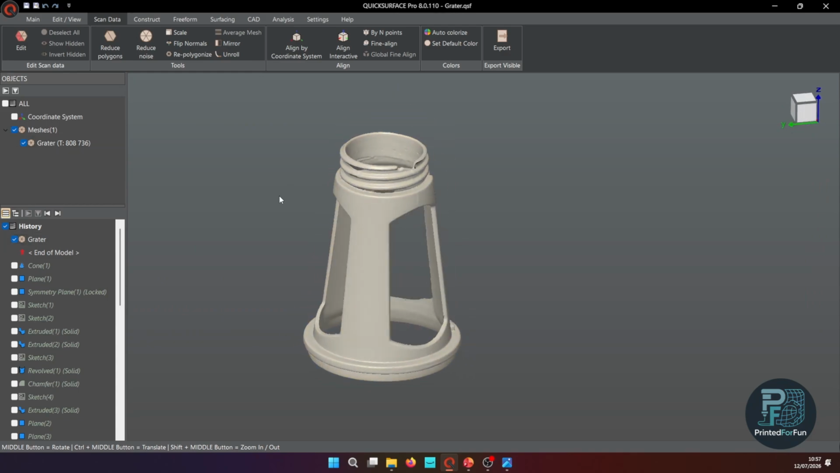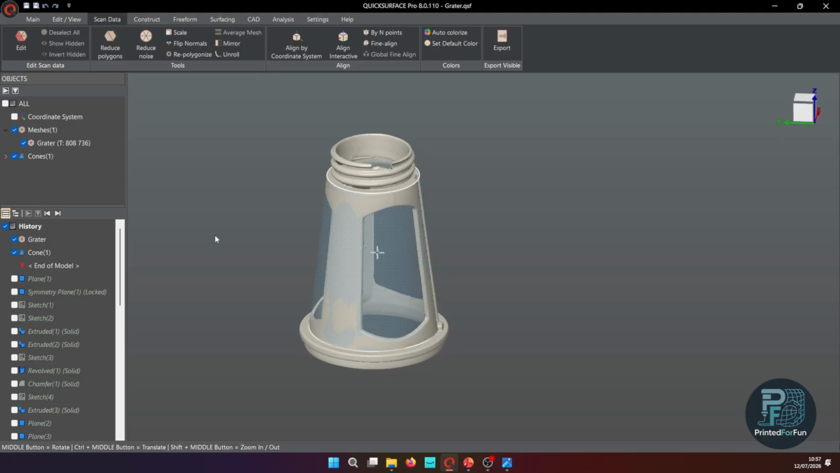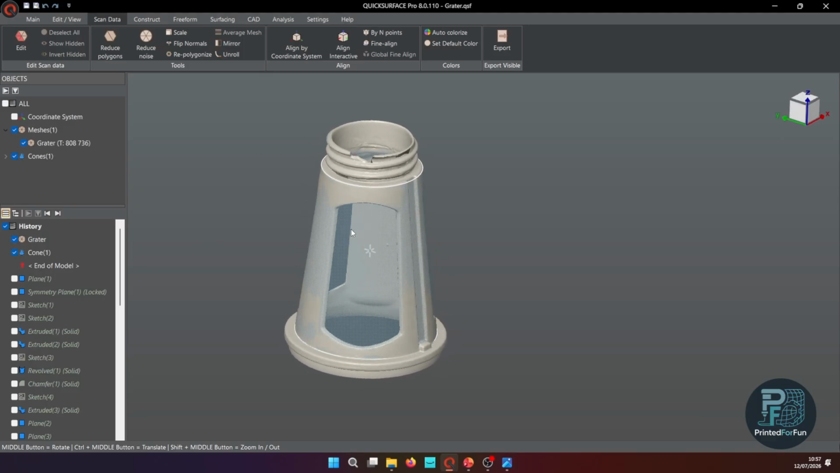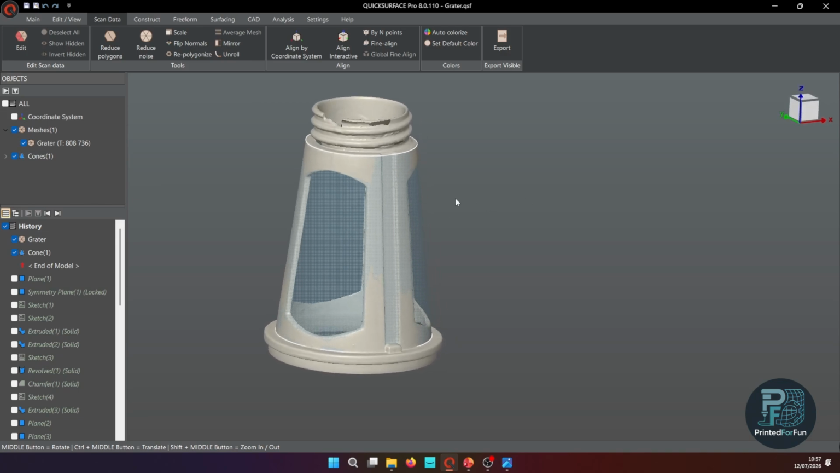So the first thing for the scan is that we imported it, and now we will look at the alignment step. For alignment, I first created a cone on the outside of the body, the cylinder. This will define my z-axis, so I get the option to perform proper rotational modeling. And then I still need 2 additional planes to define the other 2 axes.